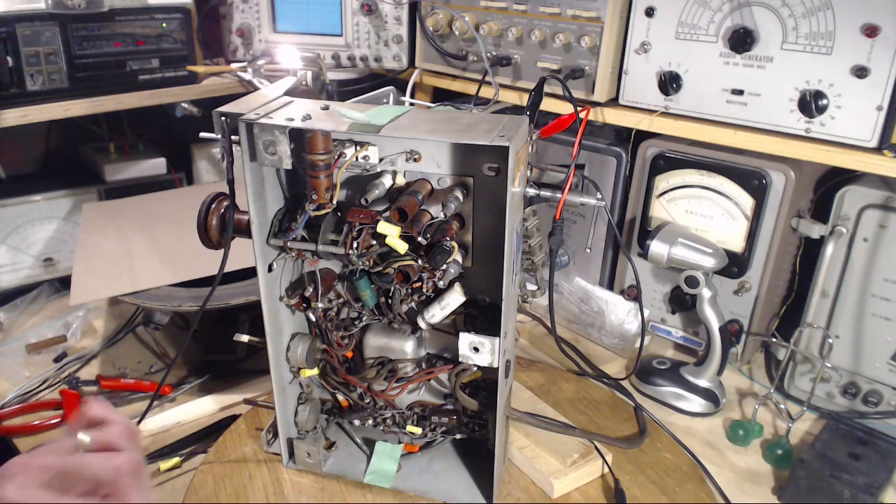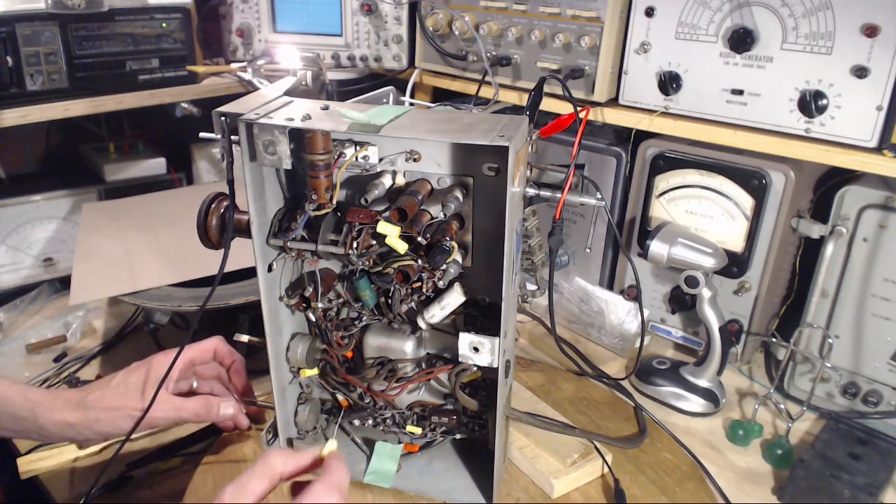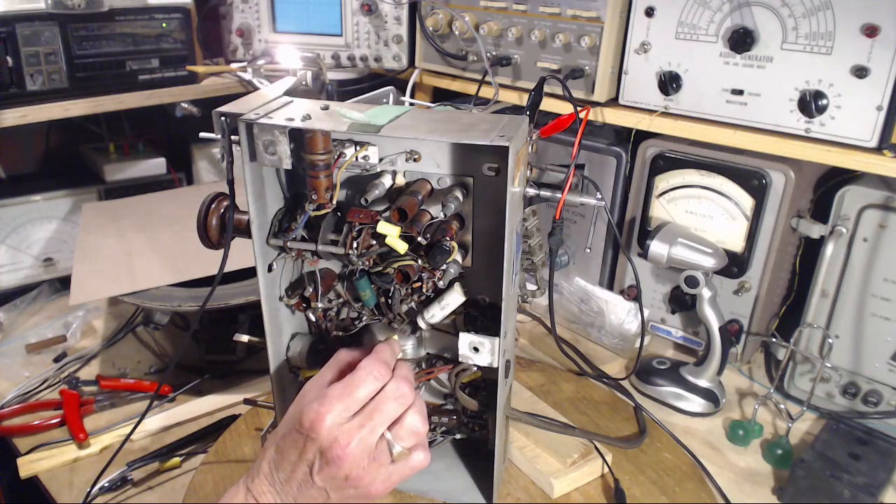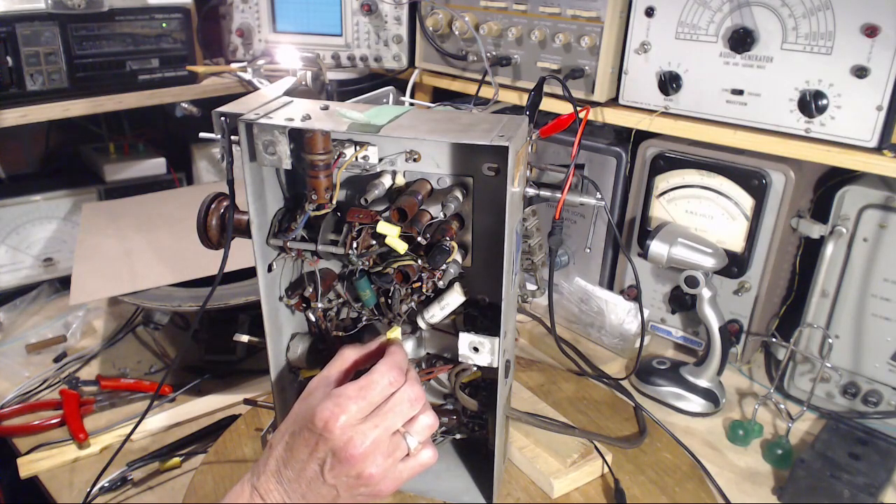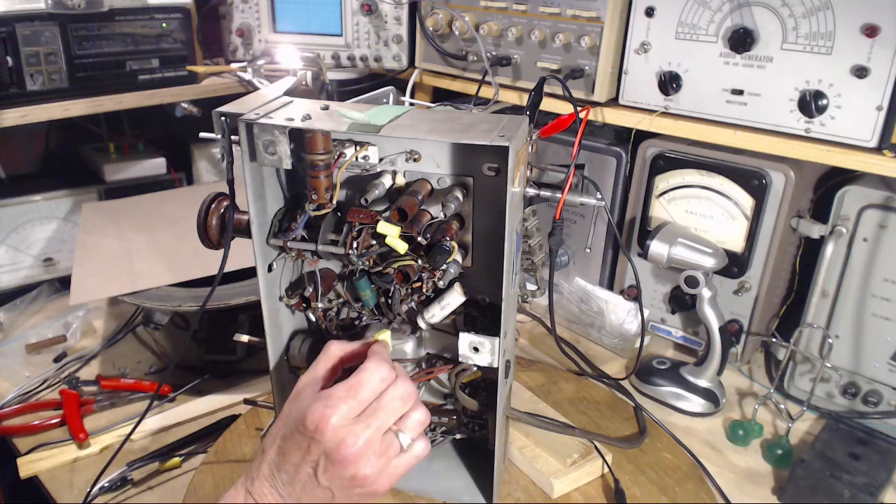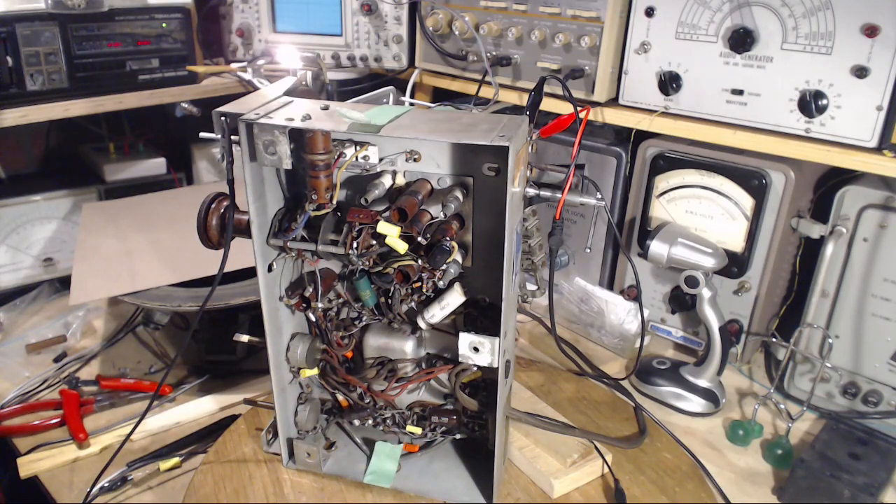to try to bridge that capacitor. Now there's high voltage on this, so there might be a little bit of a pop. Hand on the volume, hand off the volume, hand away. Here we go. There was a little spark there. Well, it's having zero bearing on the tone I'm hearing.